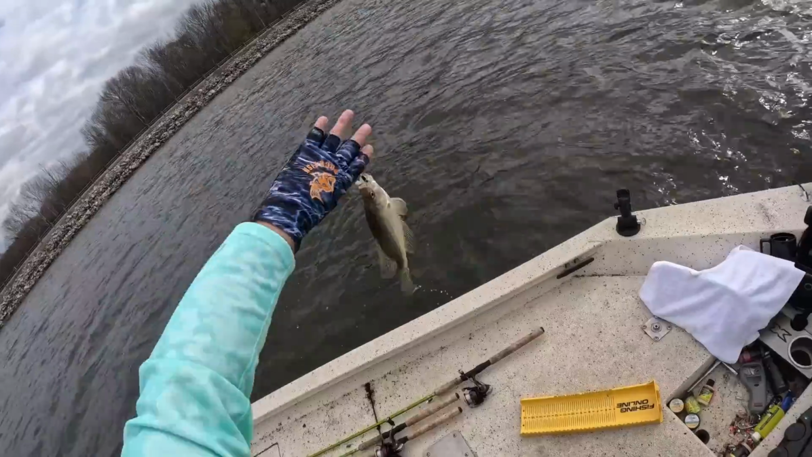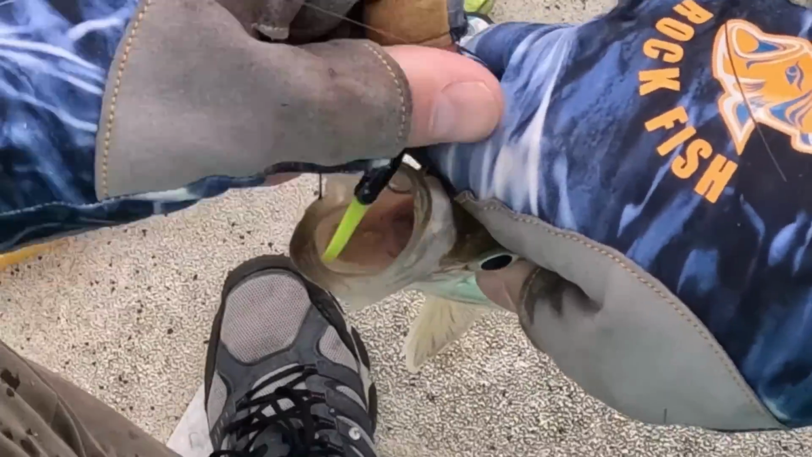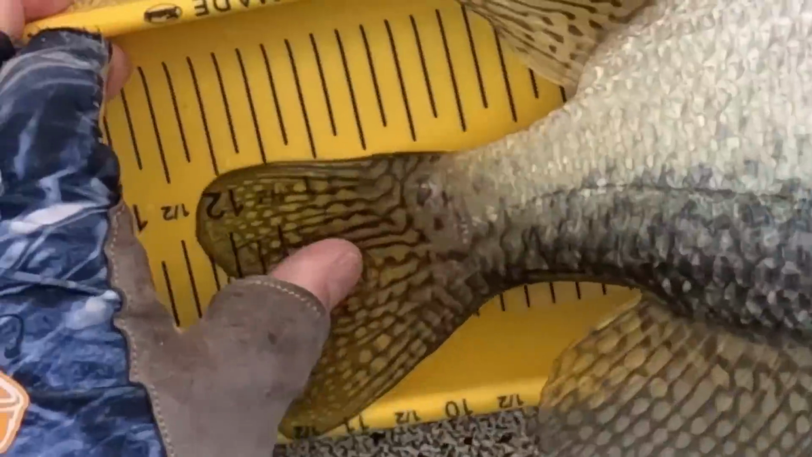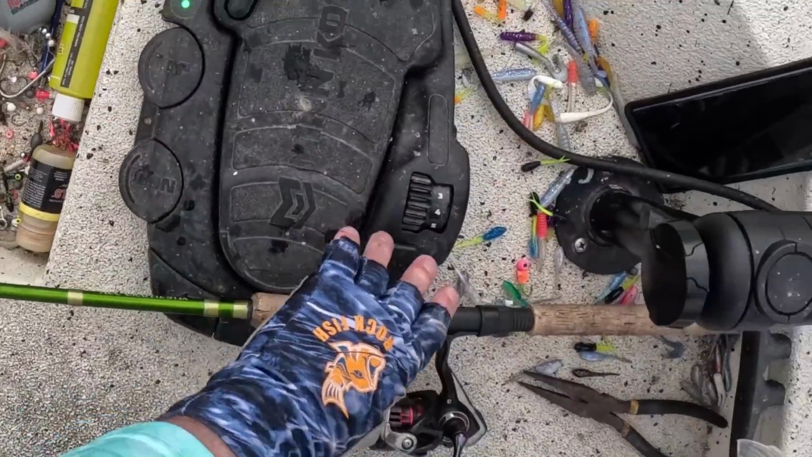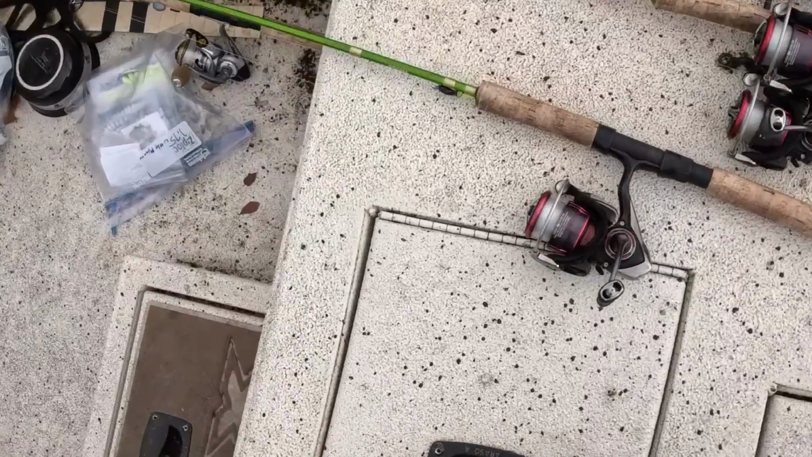Get up here. It's 12 inch, a little bit over 12.25 inch. Black crappie, yes. Get in that boat.